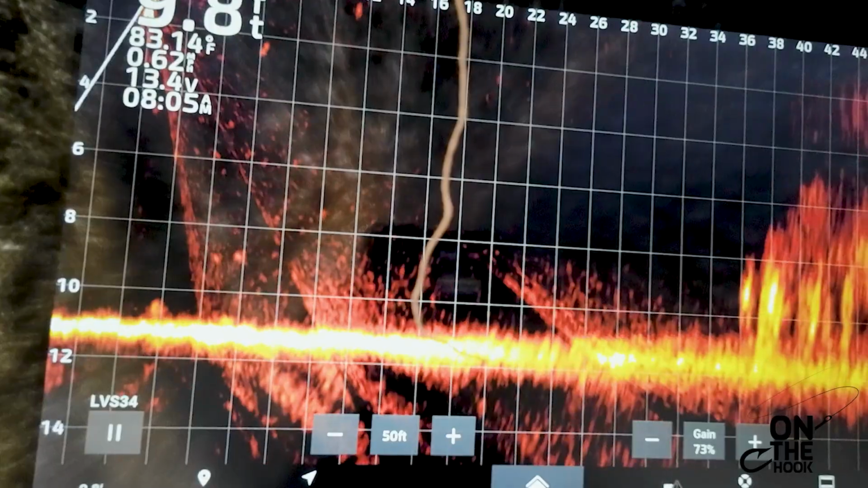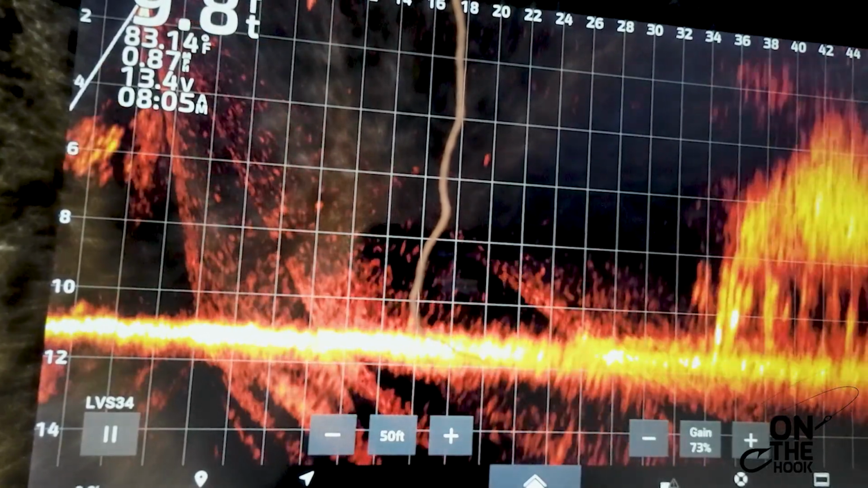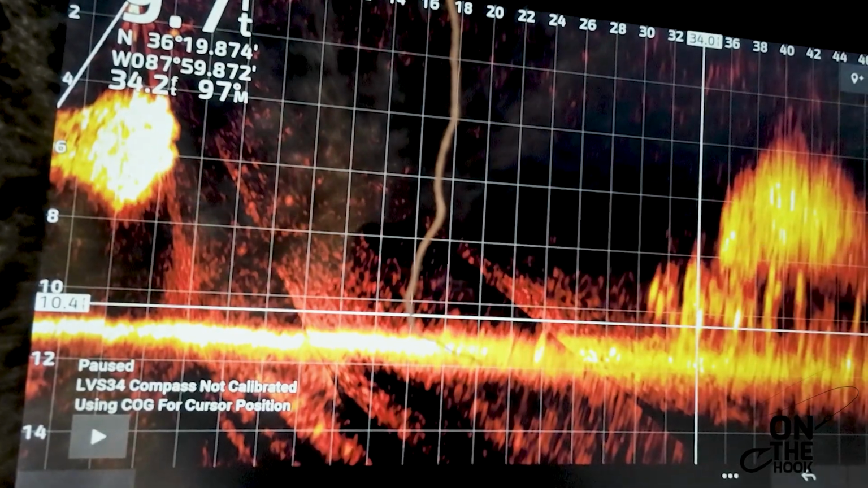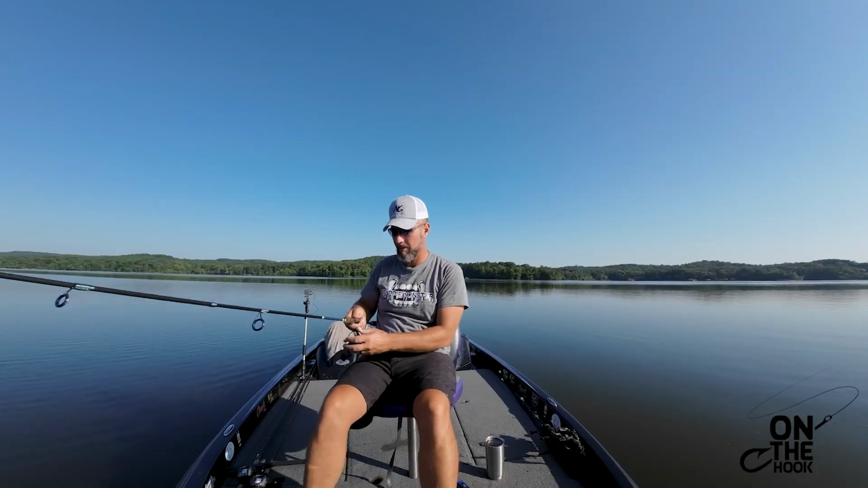You can see the bait fish on top of this pile, and you see those harder, brighter marks down inside it. The ones down inside it, right in there. That's a crappie. That's a crappie. Now the only thing left for me to do is go prove it to you.